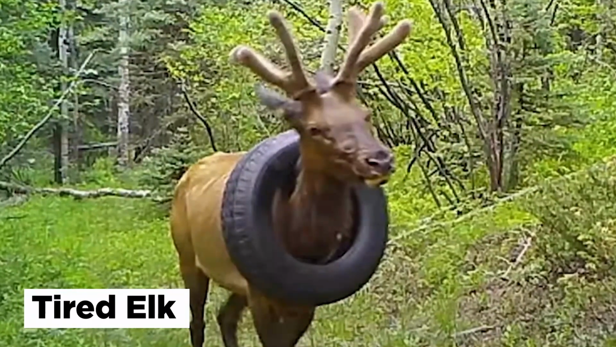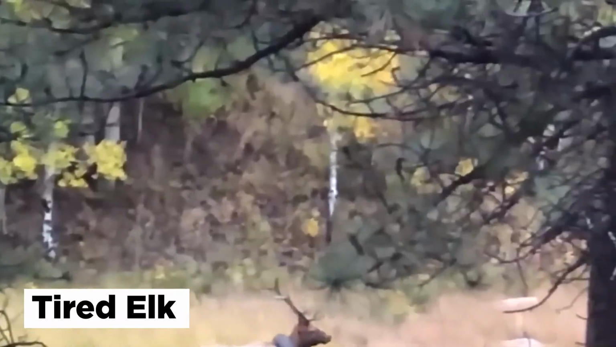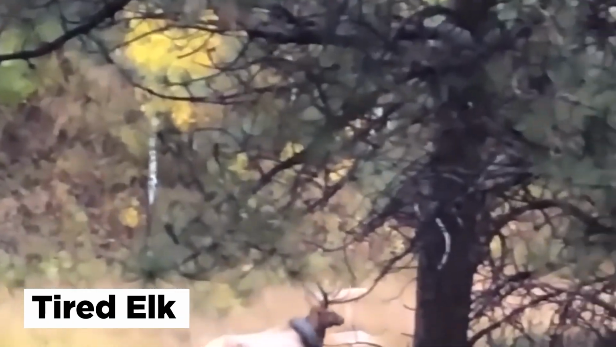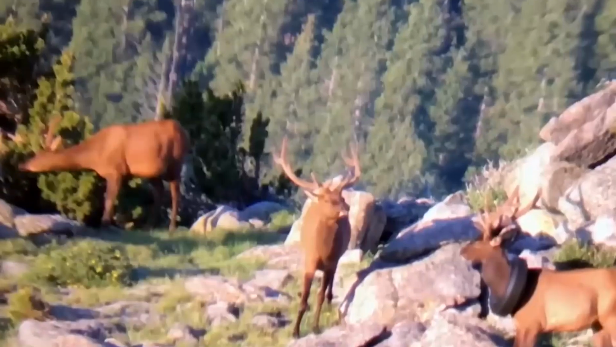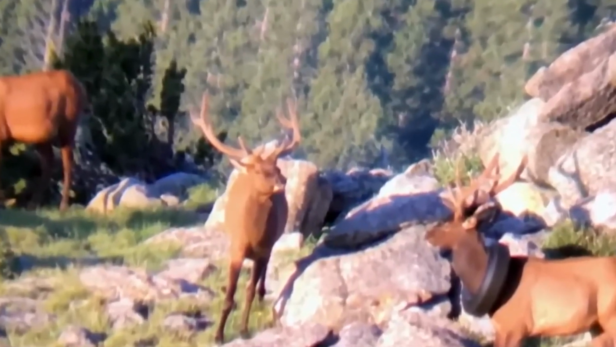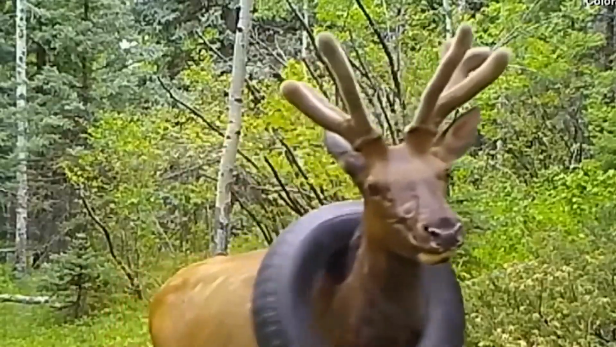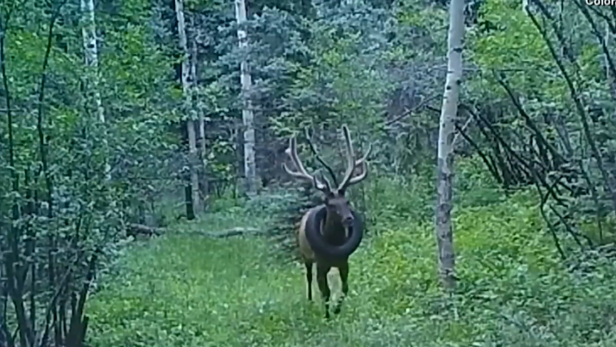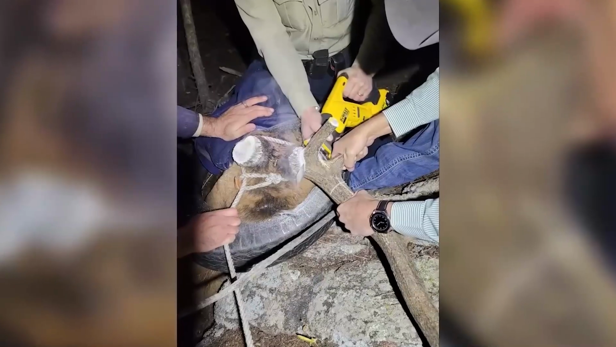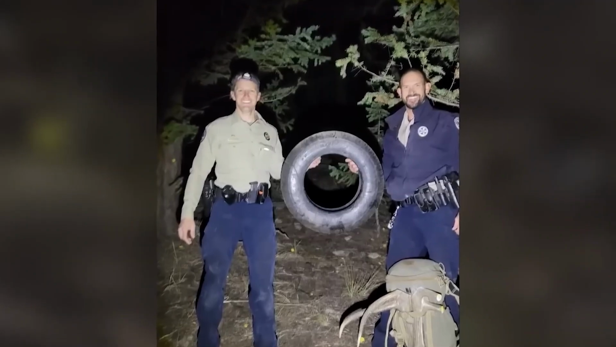Tired elk. The wildlife experts in Colorado were stunned when they spotted an elk walking with a huge tire stuck on its neck. And even though they were amazed by this sight, it was an alarming situation, because during the breeding season, bull elk necks swell to twice their size. And there could be a possibility that the neck would fill up the tire and it would die due to the restriction in the blood flow. So they cut the antlers. Although losing the antlers would not be a pleasing sight for the elk, at least it was free of the heavyweight.